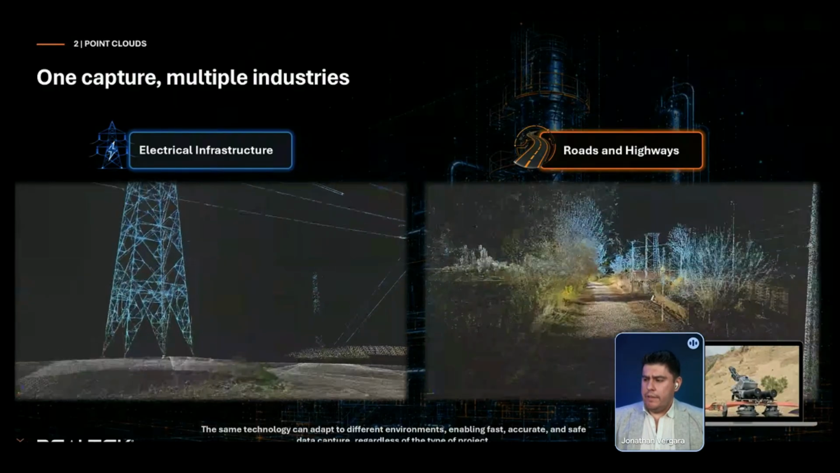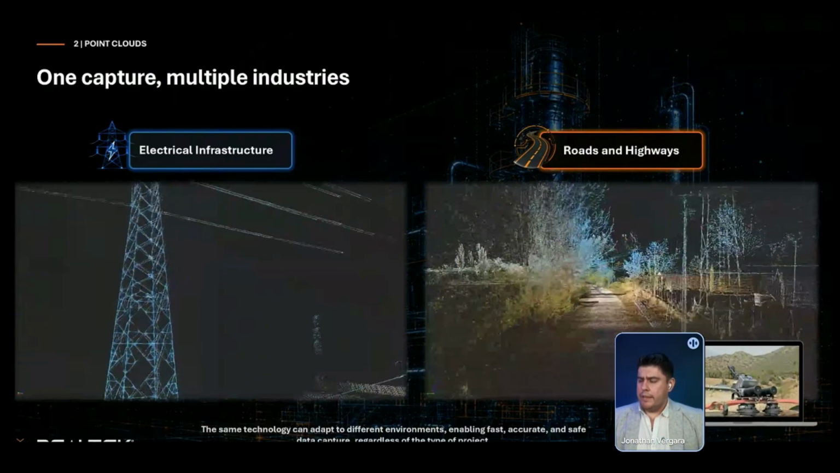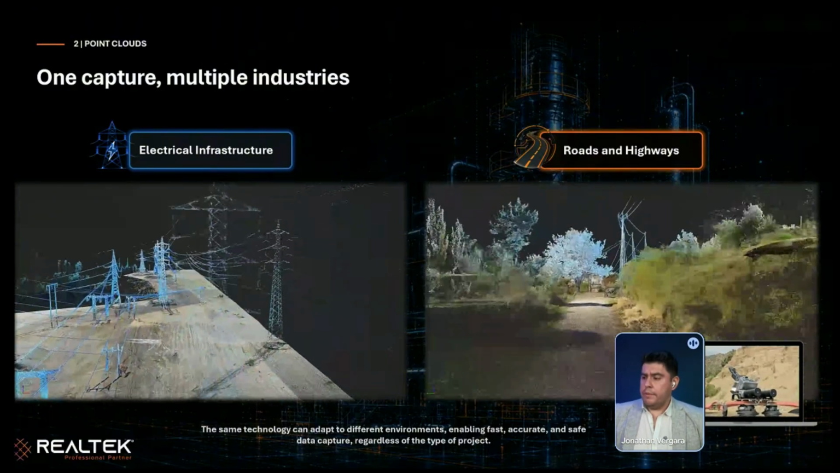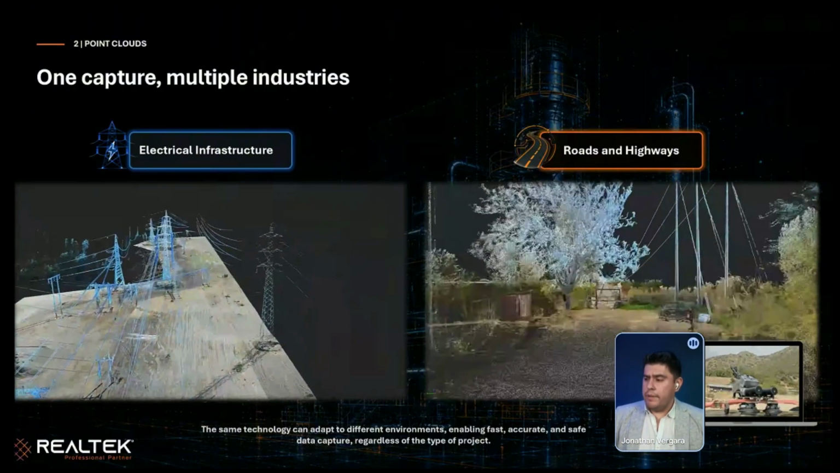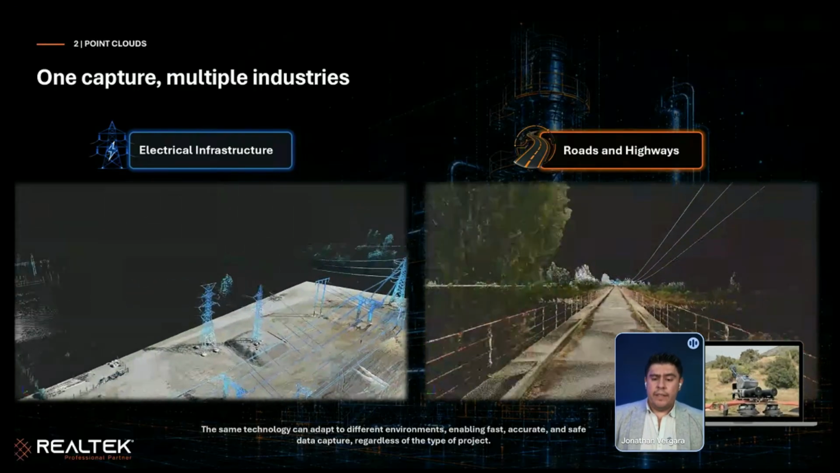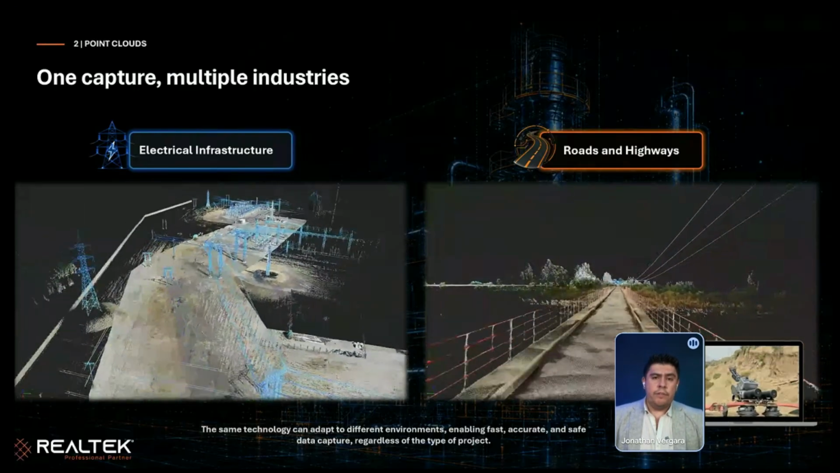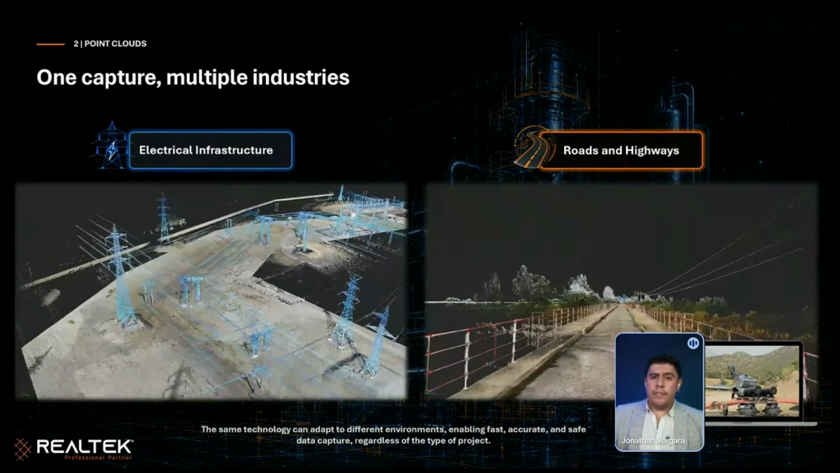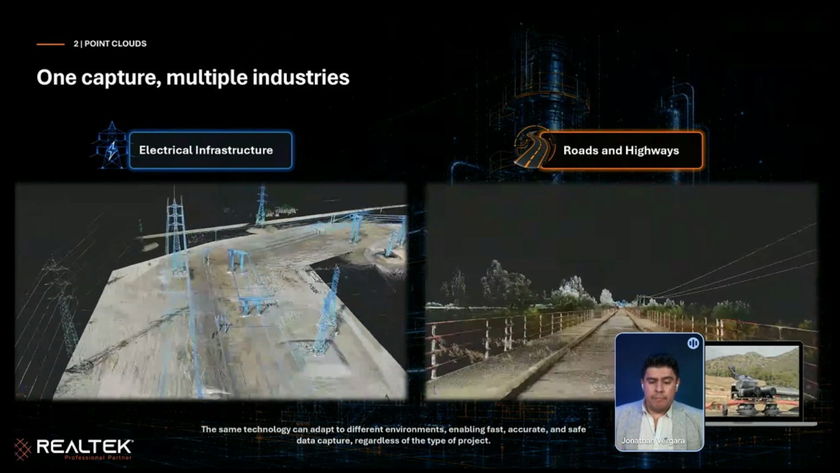And the second survey is a rural road. The goal in this survey was to find the elevation difference between the entrance and the exit of a pipe crossing under a bridge and under a floor.